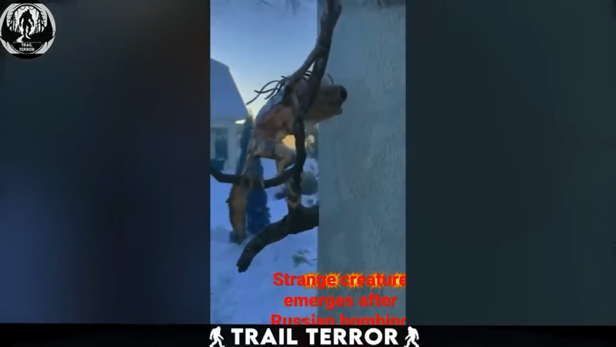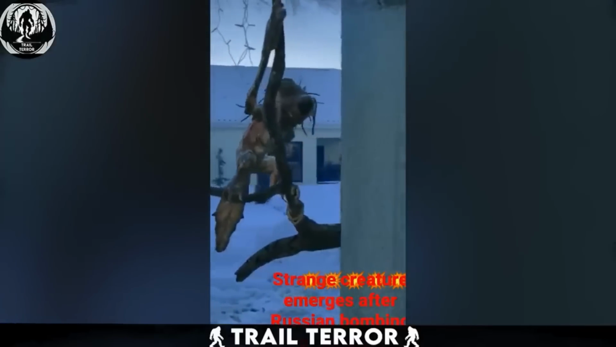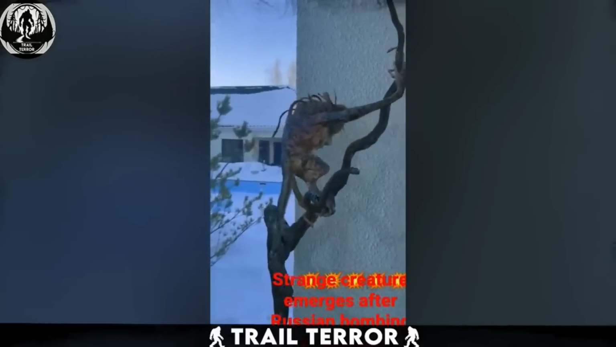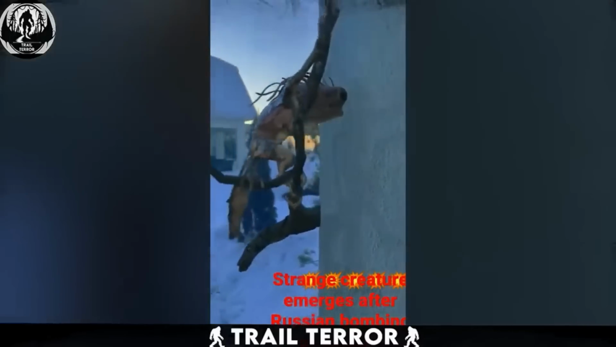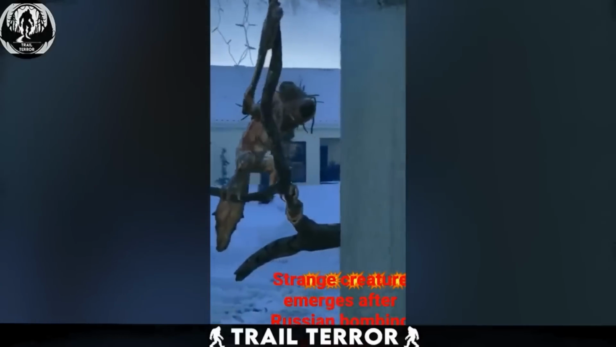As the footage unfolds, you'll notice the creature's remarkable agility and speed as it moves, seemingly in search of something. The sight is undeniably surreal and has left many viewers baffled. Some have even speculated that this peculiar encounter is karmic retribution following Russia's actions.